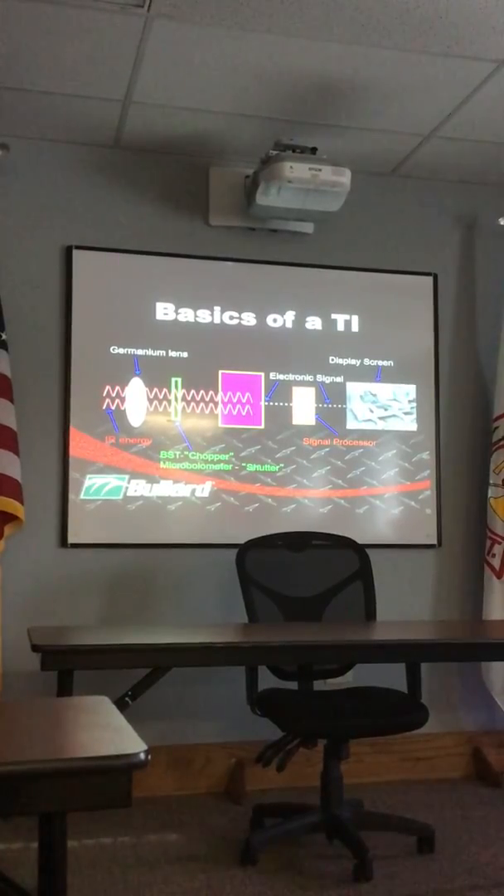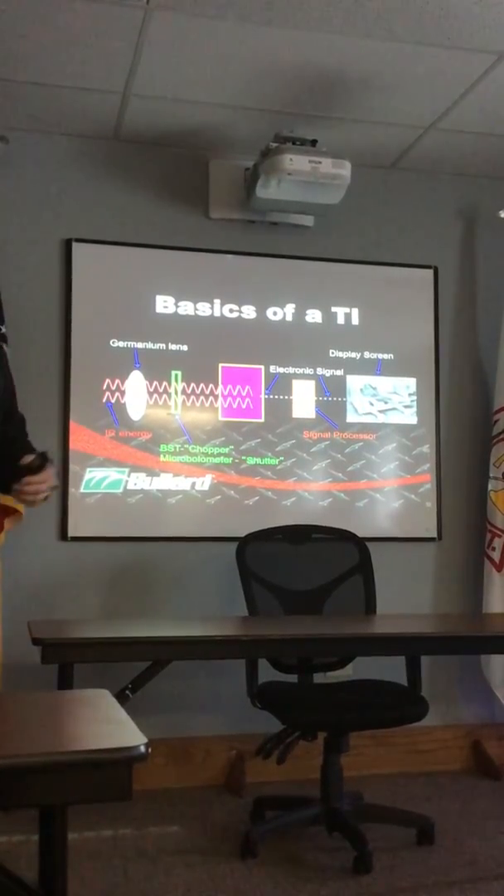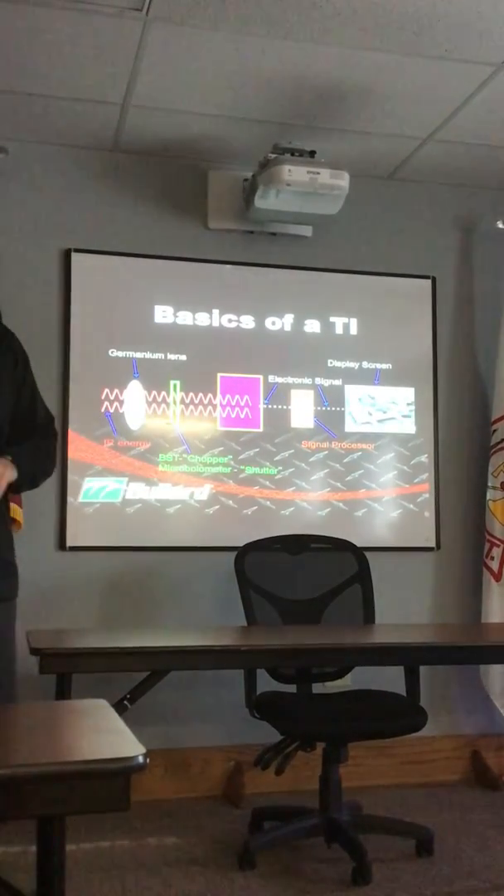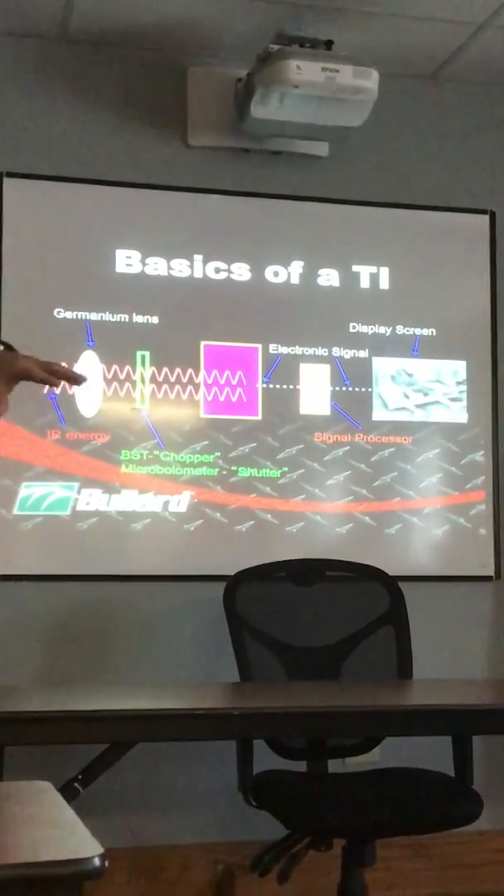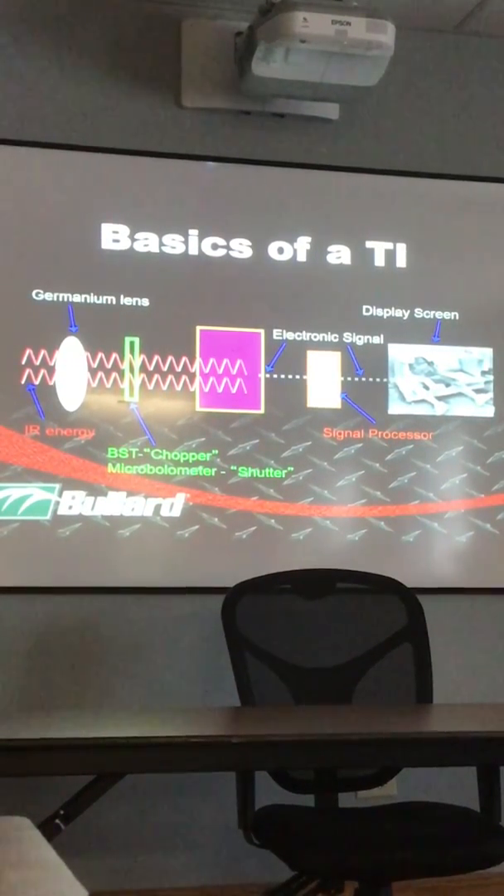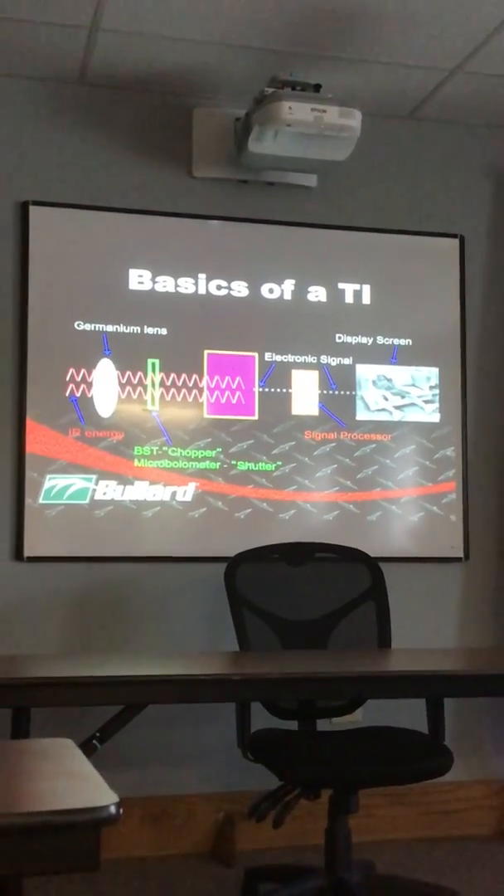It goes into what's called a microbolometer shutter. What that is, it's kind of like a centrifugal pump on an engine. It spins, but instead of bringing water in, it brings the image into the camera, and that spins. These cameras now, that shutter runs twice as fast as older models do. These run at 60 hertz, where the old ones ran at 30 hertz.